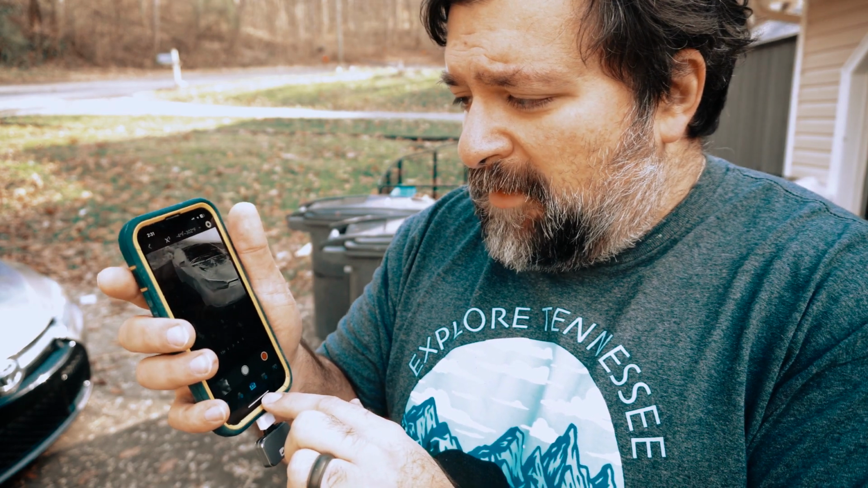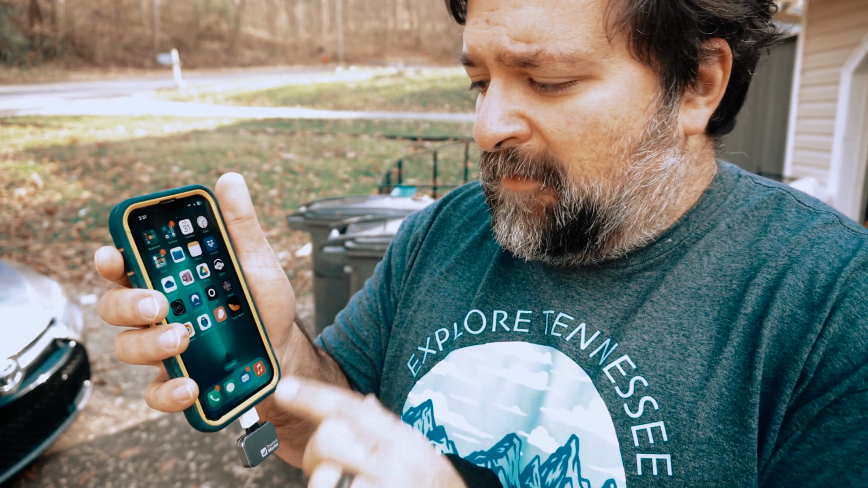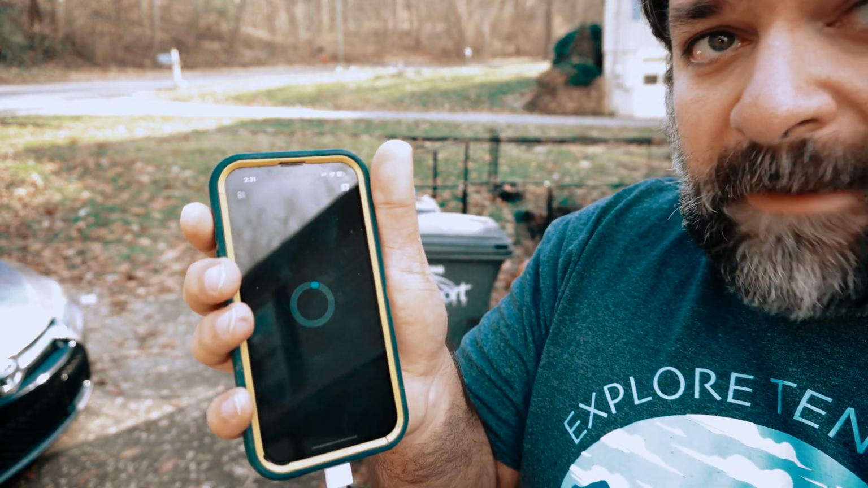That's the Roku back there. Look at that. That thing's lit up. Like I hinted at earlier, it does work with multiple different apps. So this is the app that comes with. If I go in here, I can switch to this Thermal P2 app.